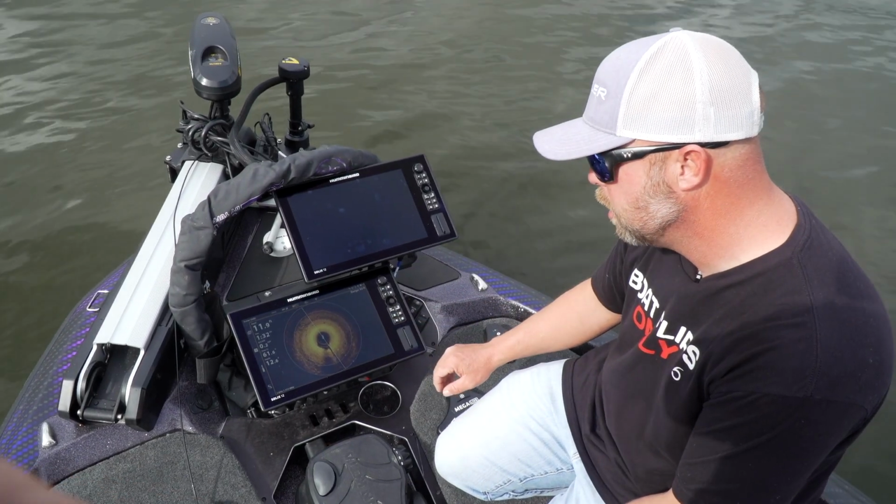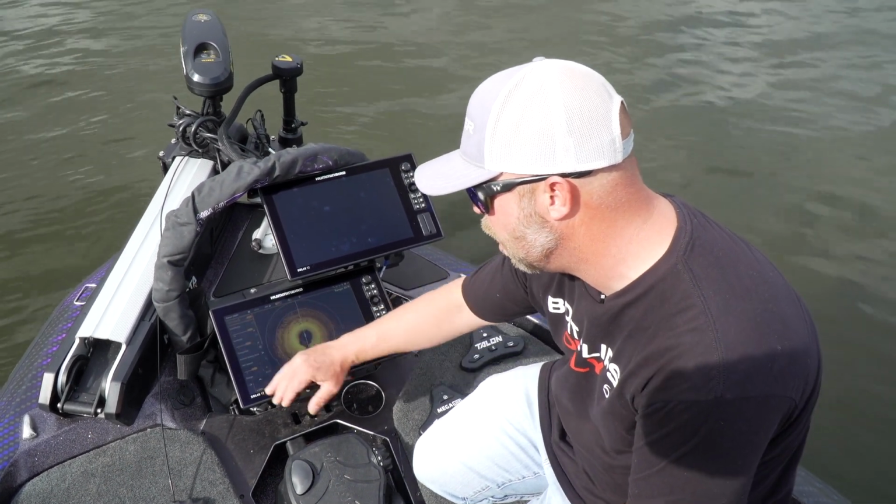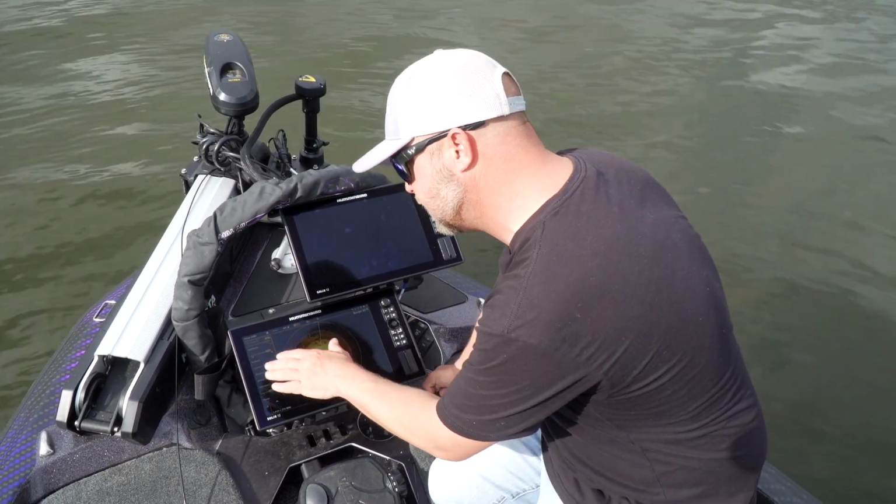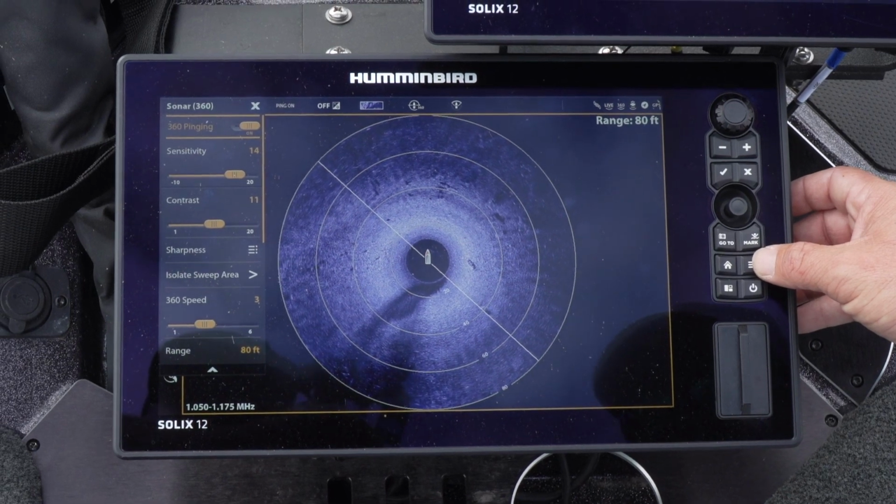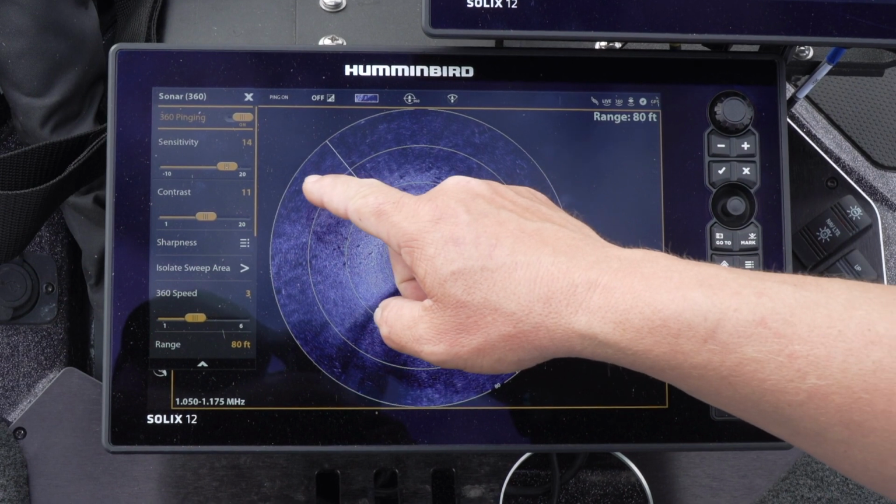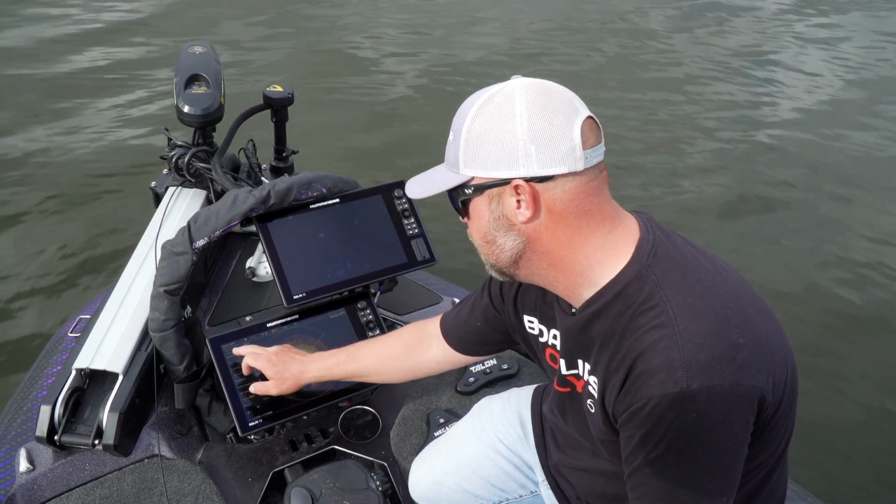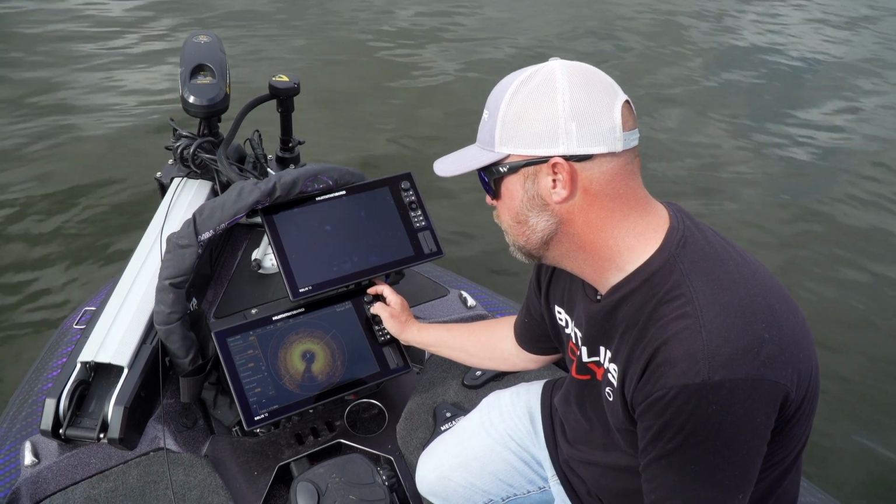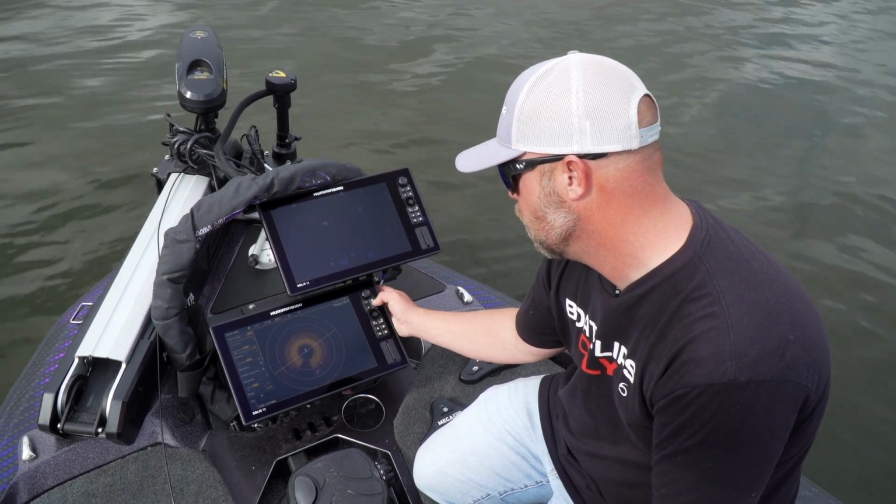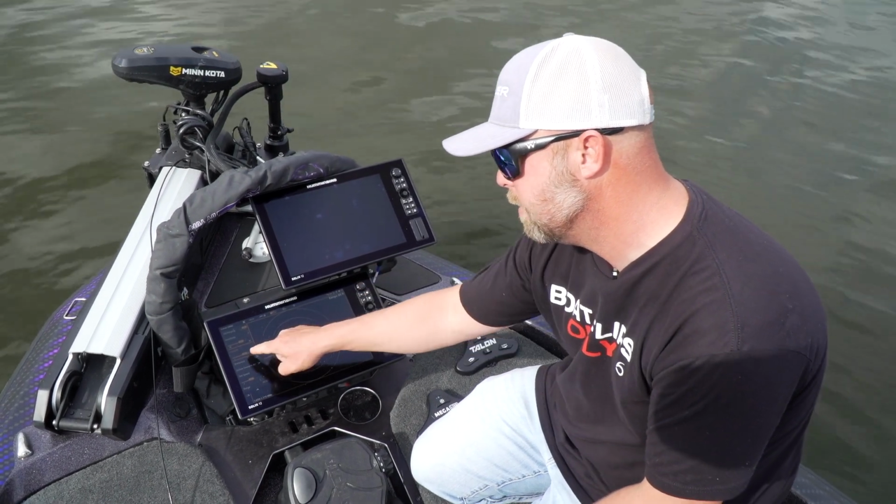The first thing I'm going to do when I pull this up is go to my menu button right here, and it's going to bring up all the settings. It's going to have the ping, sensitivity, contrast, sharpness. You have an isolate sweep area, you have your speed and your range. On my sensitivity, I'm going to keep it right around the 8 or 9 mark. Now I want to go down, and you see how it gets dark right there? We're going to talk about that. I'm going to keep contrast right at 11.